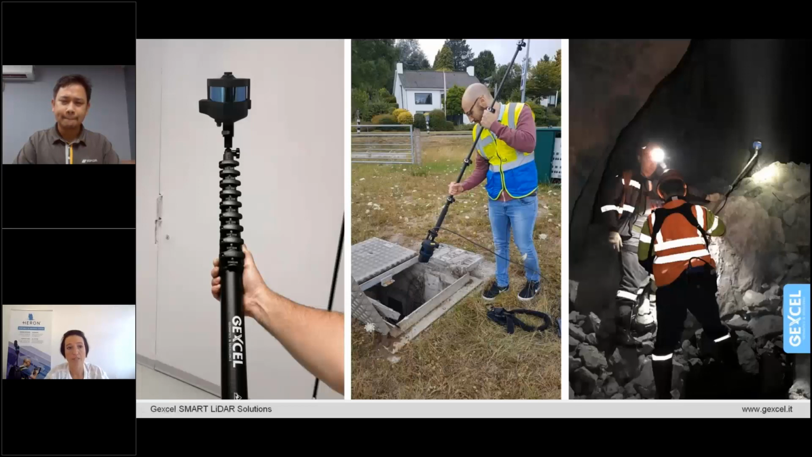I will jump also to this slide, because I think that you also have used the HERON pole-based, right? Not only backpack-based. Yes. So this is a pole that we use also during the data collection. With this one you can easily reach all the small cavities to generate a complete and detailed 3D model.